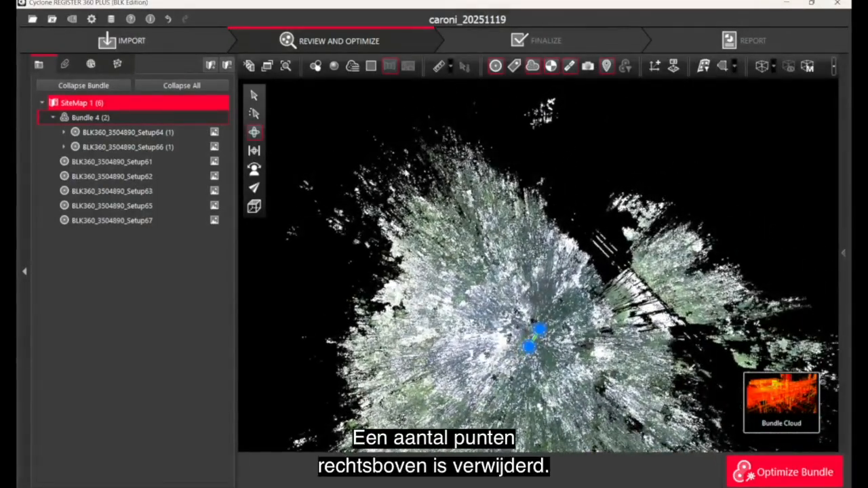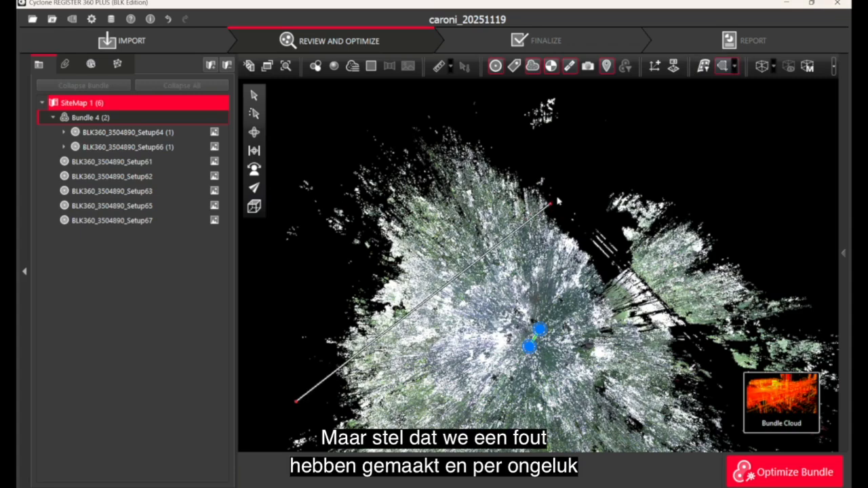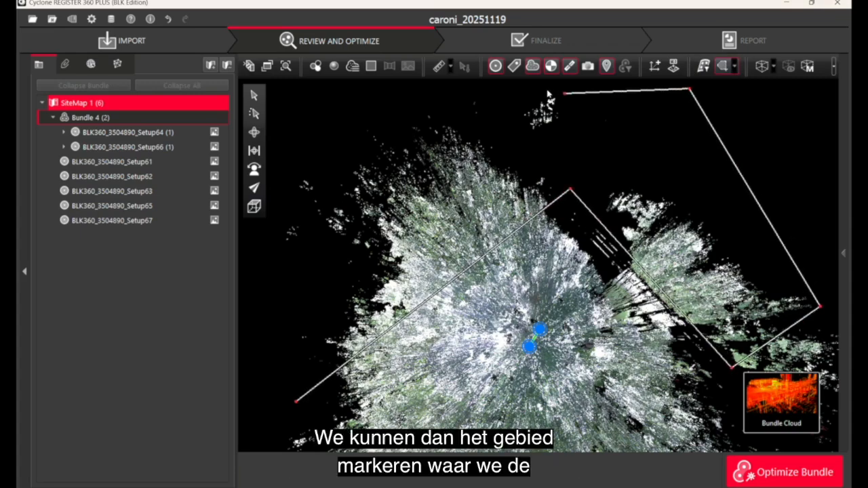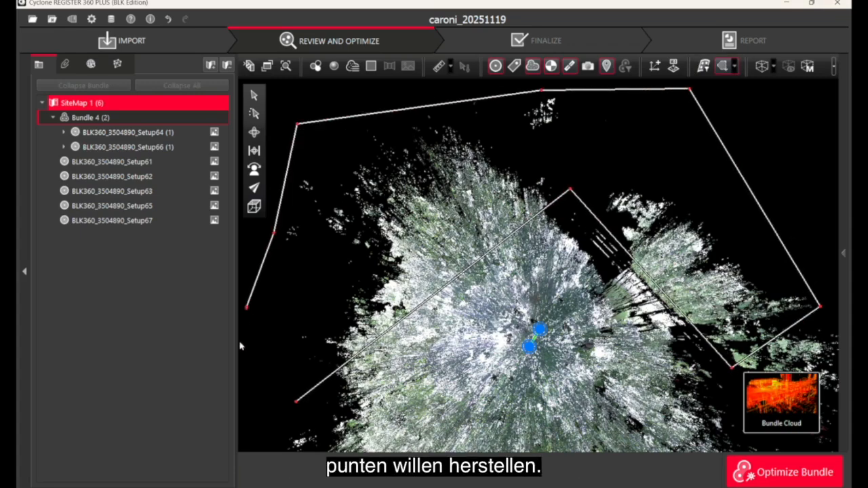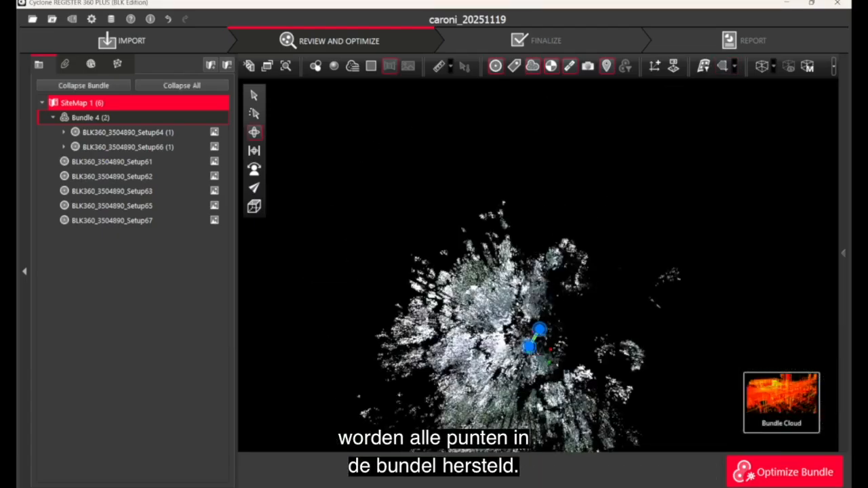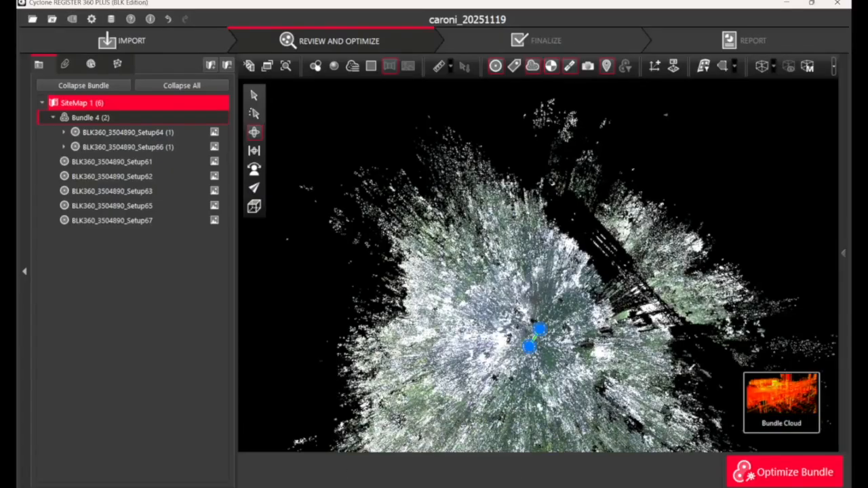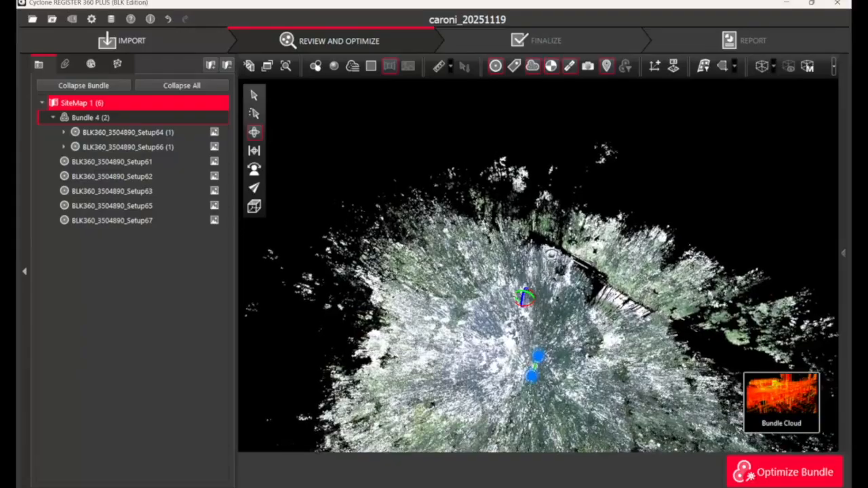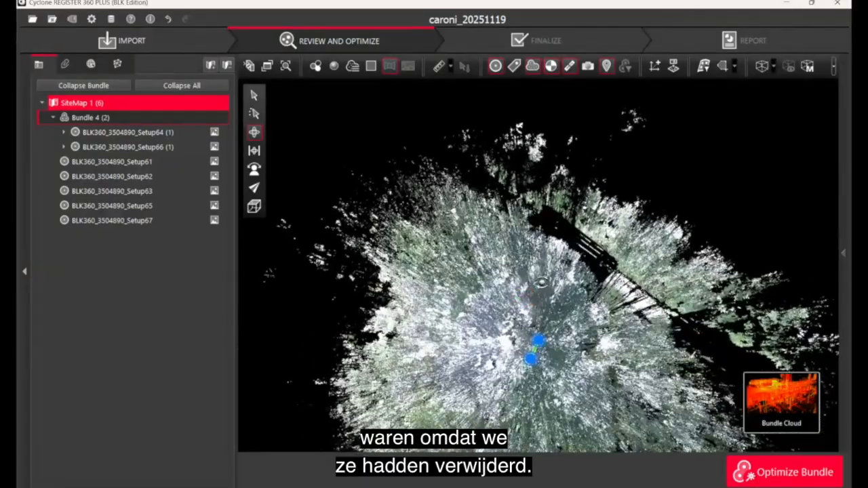A number of points towards the top right have been removed. But say we made a mistake and we accidentally deleted some areas which we need to come back. We can highlight the area that we want the points restored in and then say restore inside. Because this entire area is being restored, it'll restore all the points in the bundle, which you can see now to the top right, all the points which were previously not there because we had deleted them are present.